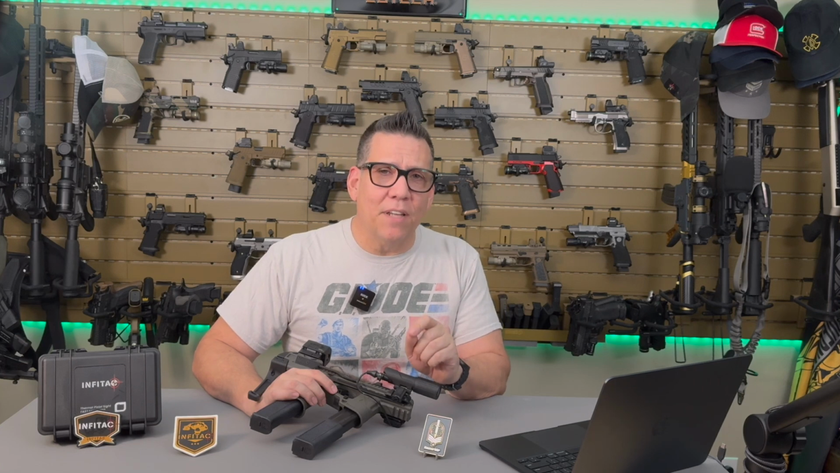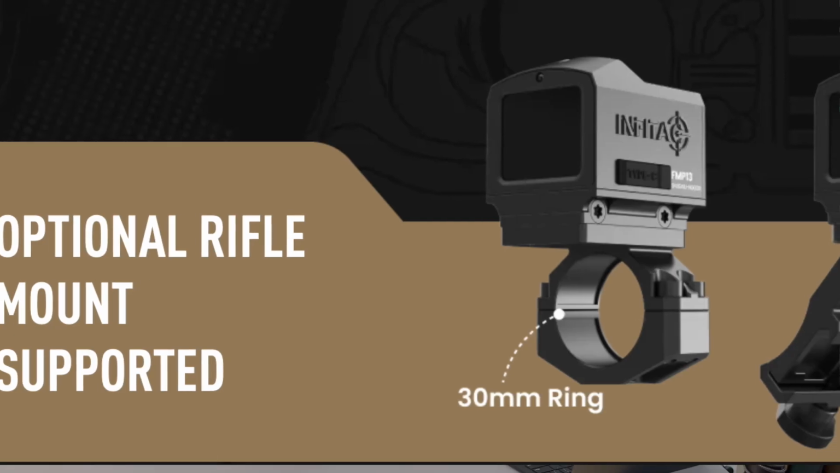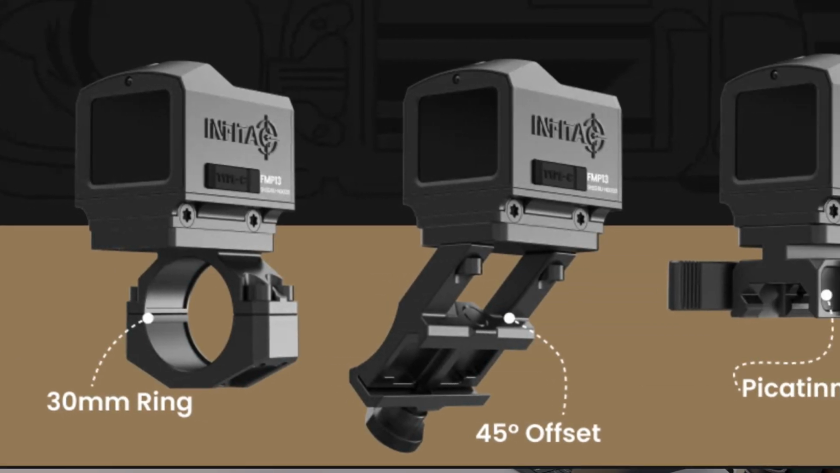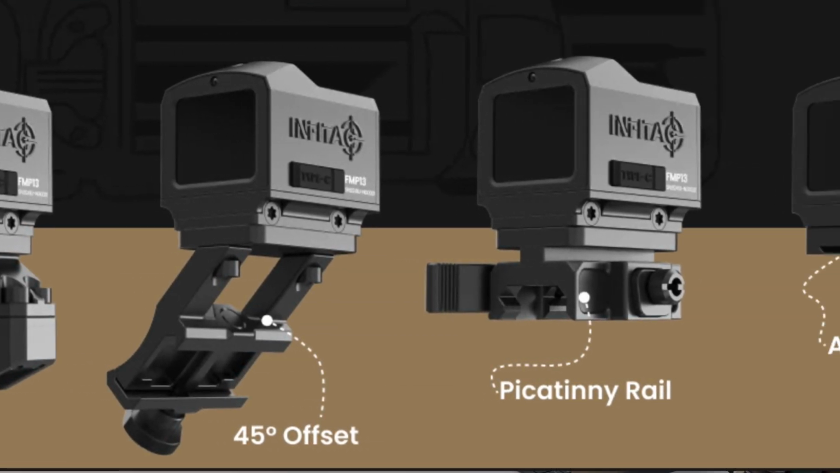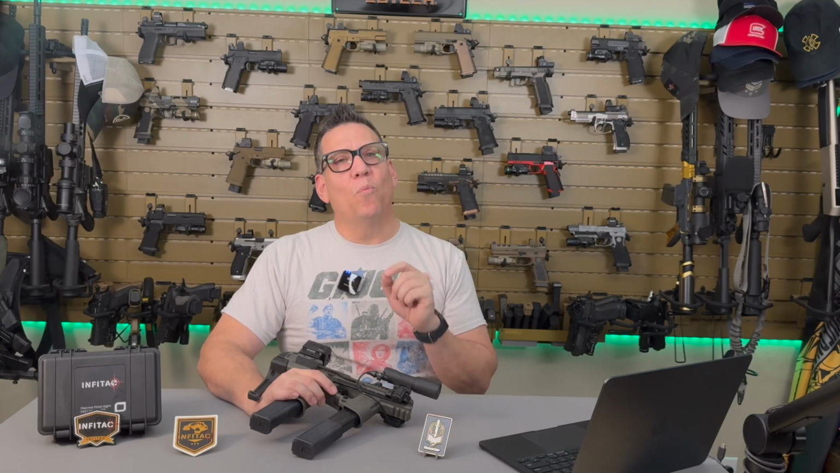And they didn't stop there. If you want to mount it directly to a rifle, it's got Picatinny rails that you can install it with on 30mm rings, or even an Aimpoint ACRO mount, which is great for offset mounting. In fact, I think this platform works really well.